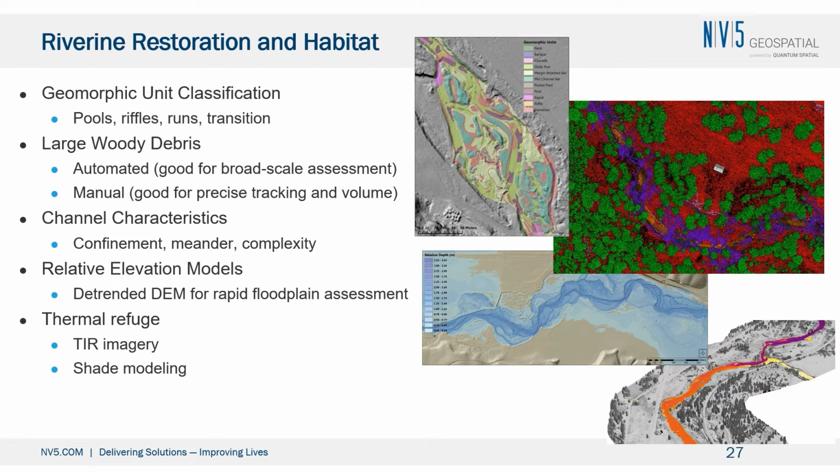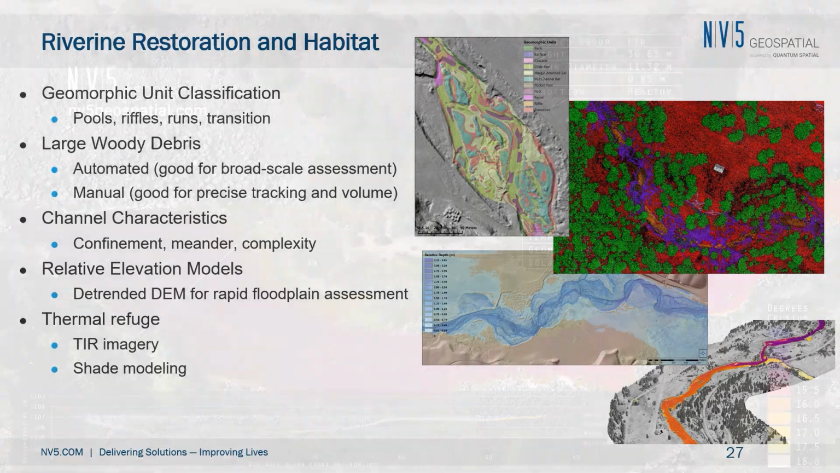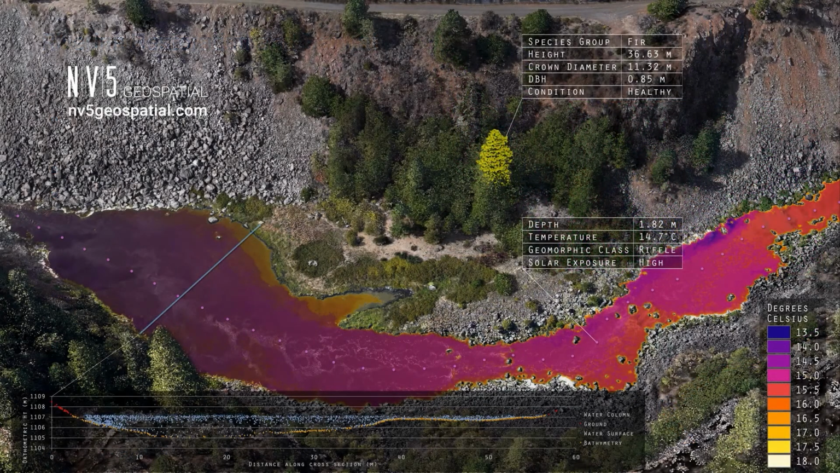And then the thermal infrared imagery, as we talked about, can be combined with shade modeling, actually tracking the path of the sun to get a better understanding of the solar inputs throughout the river channel. This is just an integrated graphic that shows a bunch of analytics and a bunch of data together.